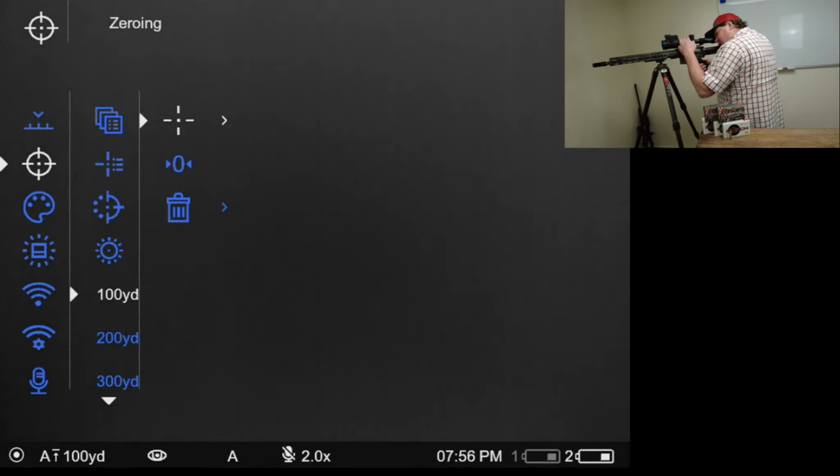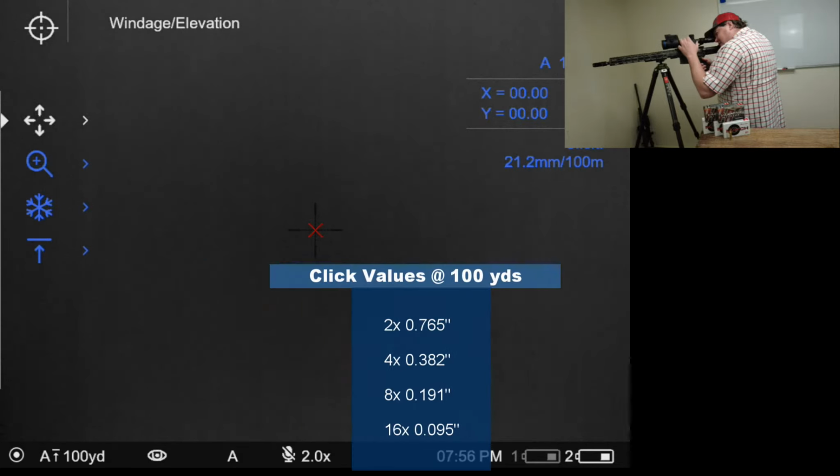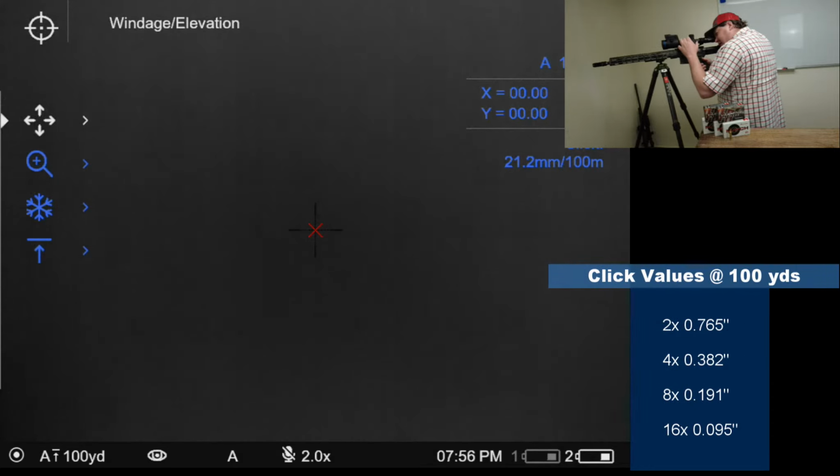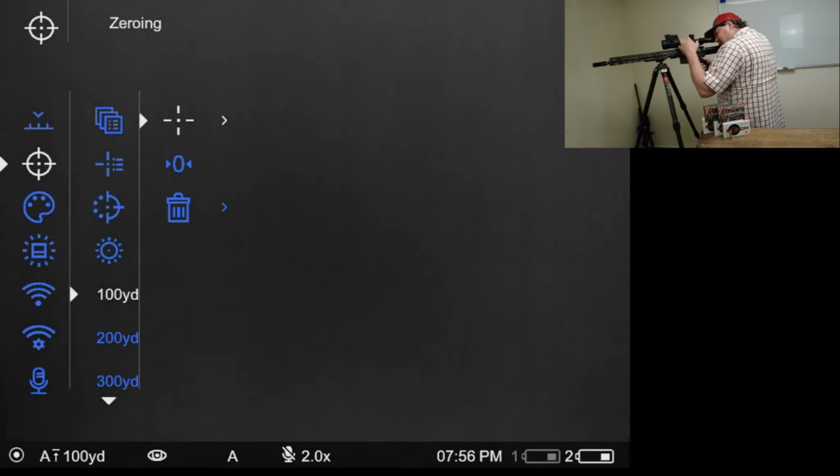So I've just mocked some in here, but like there's the zeroing menu. It's a one-shot zero, similar to what they had before, basically identical. They changed the readout just a little bit, but very, very similar. Now it tells you your actual unit click values. So like that 21.2 millimeters at 100 meters, that's at base magnification. As magnification increases, it's going to get more significantly accurate. But this really didn't change much other than just the look in the menu. Still one-shot zero, super simple and easy to set.